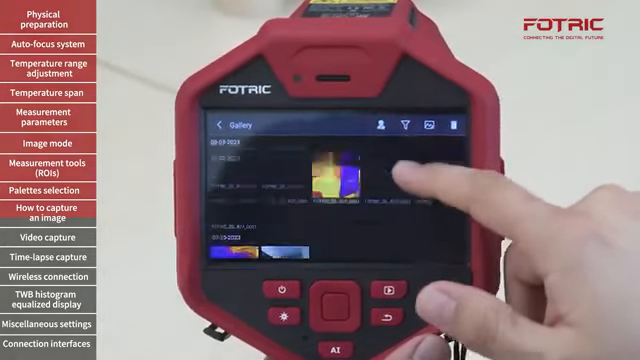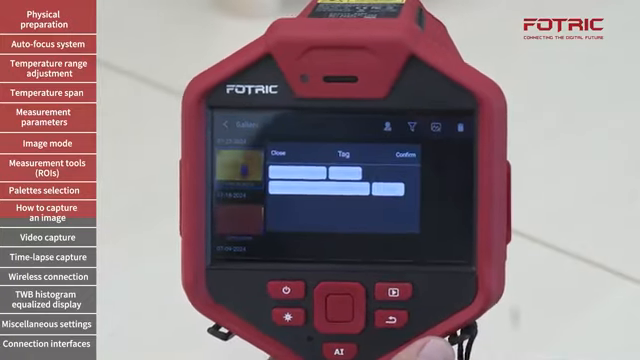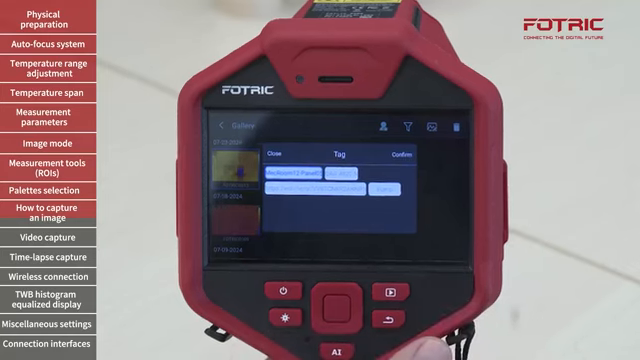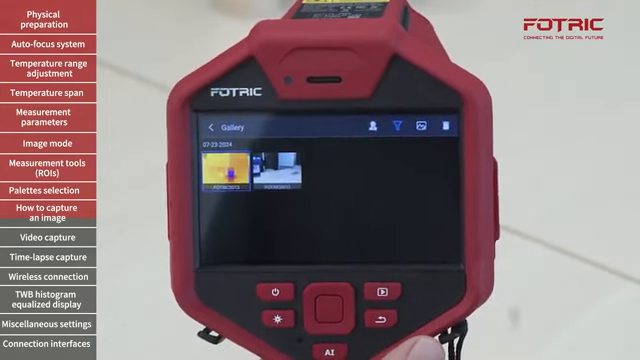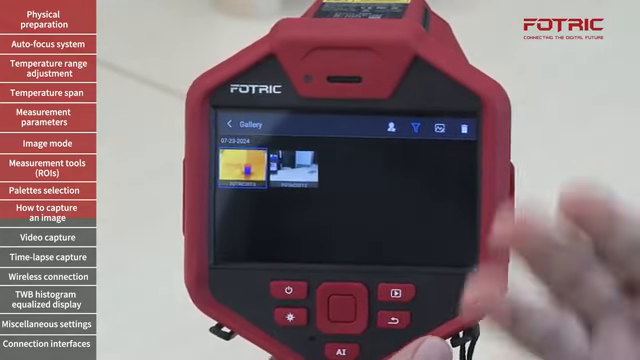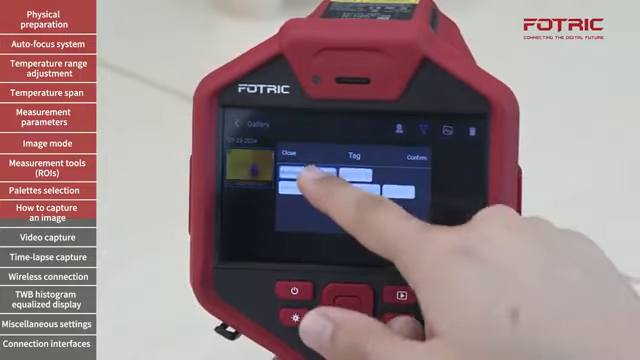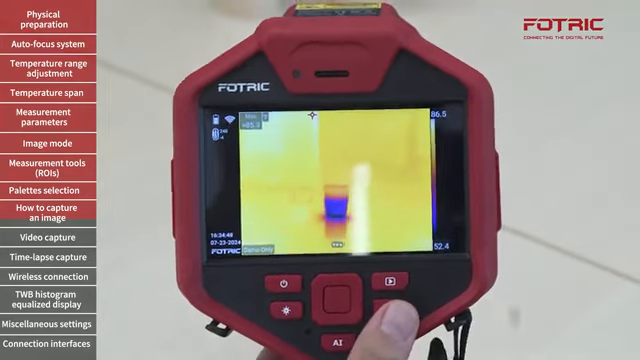You can see that there are quite plenty of them, and filter them by tapping the funnel, finding the tag, which is mechanical room 12, panel 05, confirm, and see only those pictures that have been taken for that specific asset. Every time that I come back to the same asset, I'll be able to do the same and find pictures specific to a given asset. If I delete that and confirm, I'll do that again.